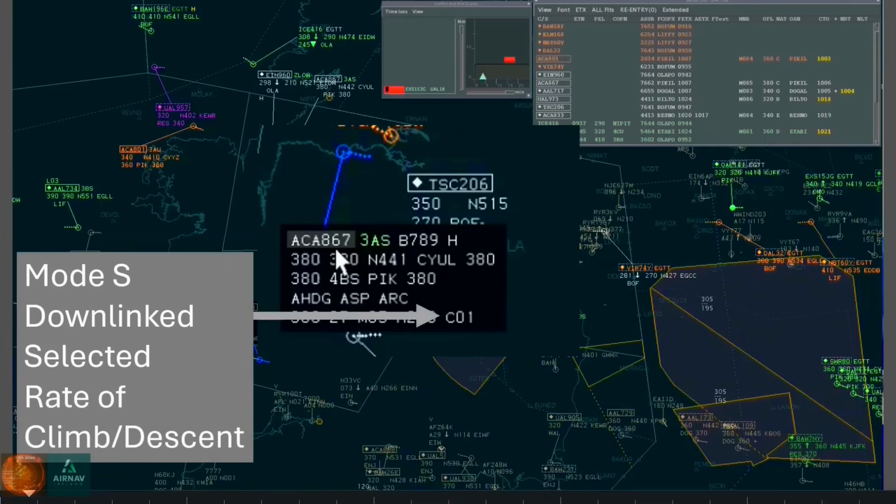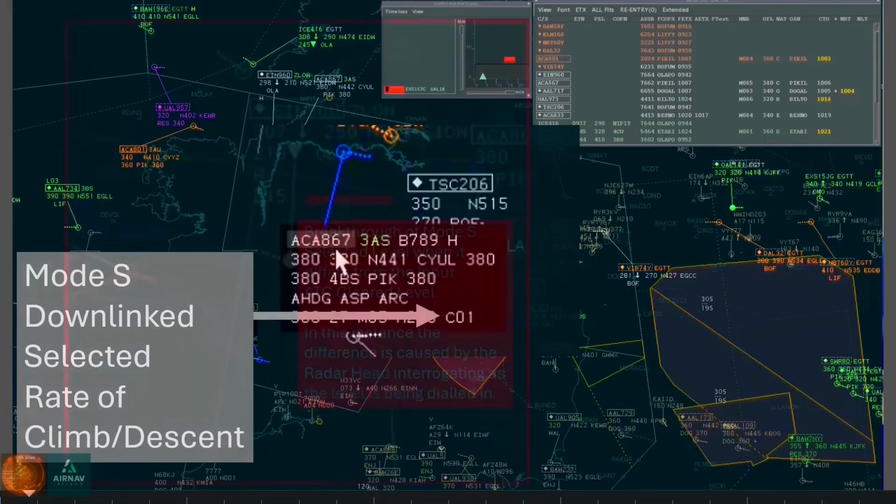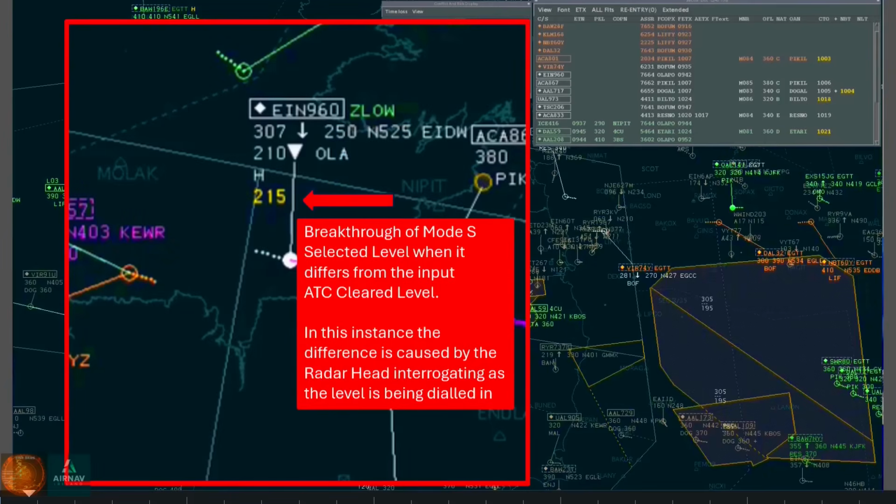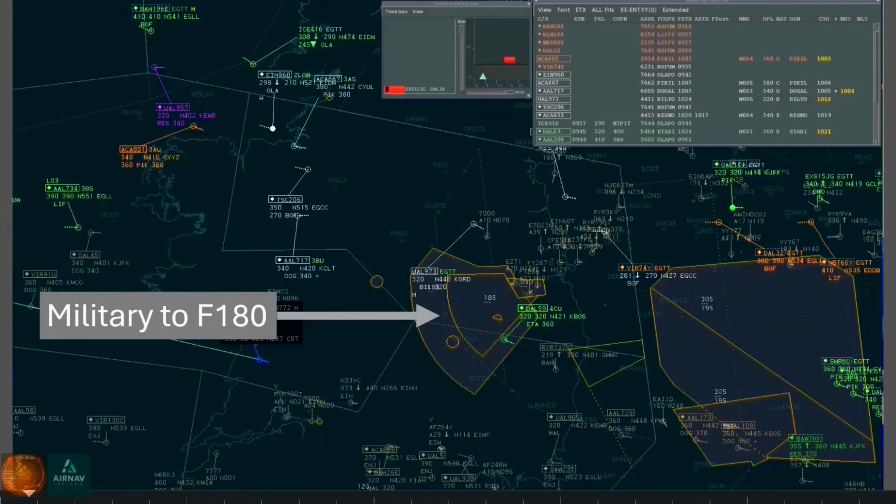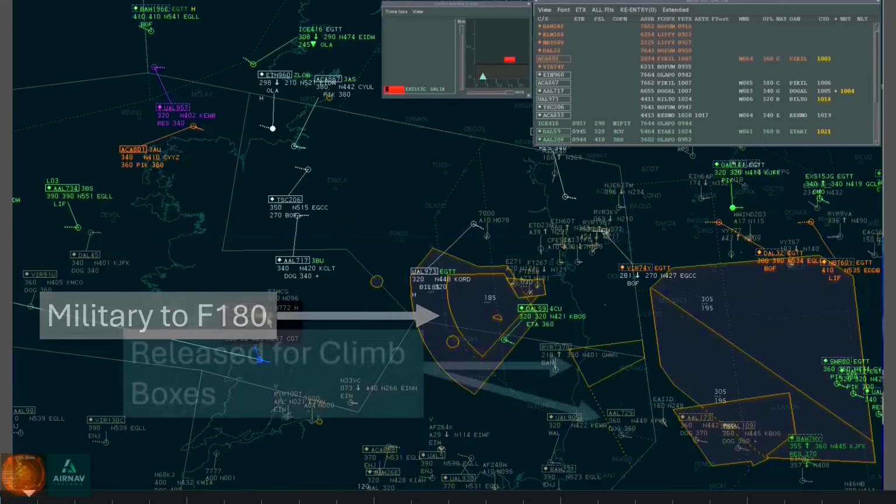If there is a discrepancy between the cleared flight level as input by the controller and the selected flight level as input by the pilot, then the selected flight level field will break through your display in a highlighted yellow colour. We're showing military activity up to flight level 180 over Ireland, and the sector maps and filters are about to be reapplied, and it is worth noting that we do not have a weather radar in our system.